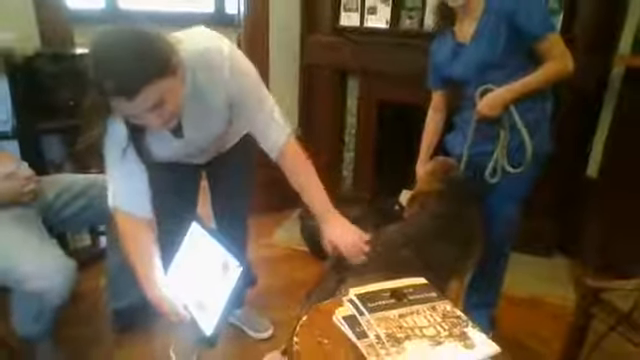Right now it's very blurry, but I can focus the camera so that we can actually see his individual hairs and areas. And when we do that, like I can see right now, his tail is much hotter at the tail base than the rest of it.